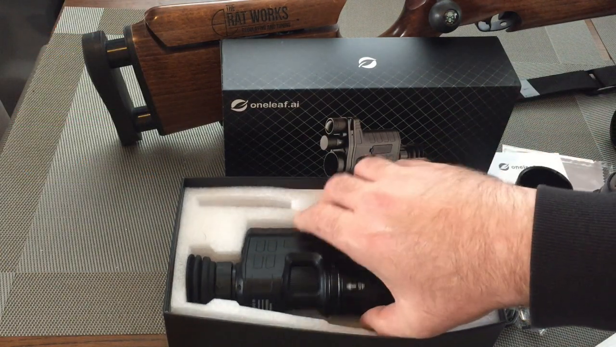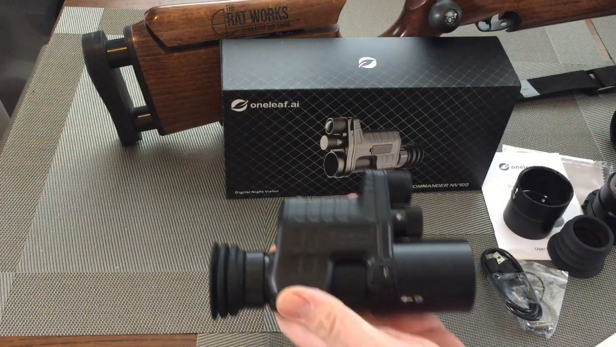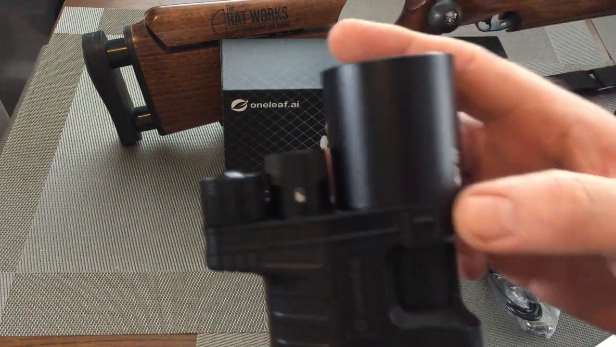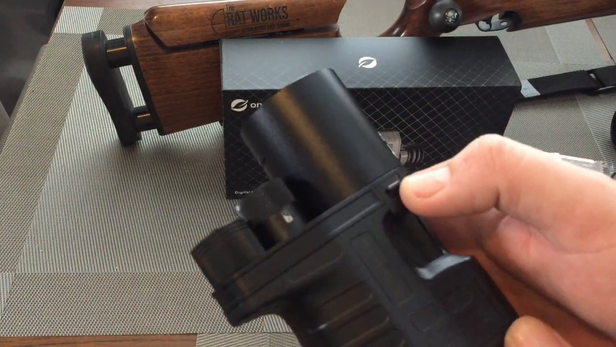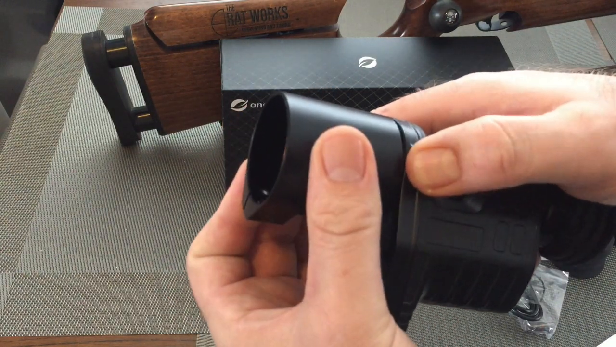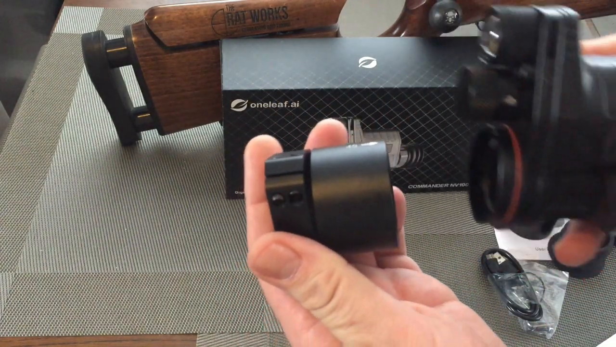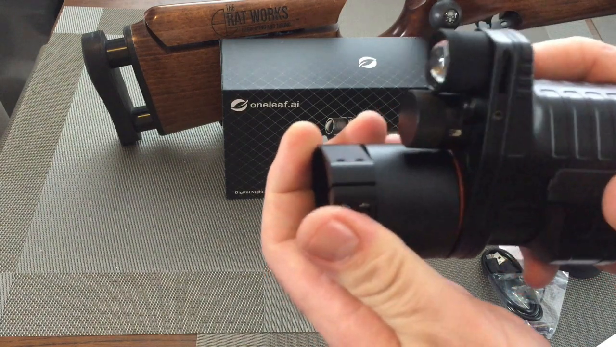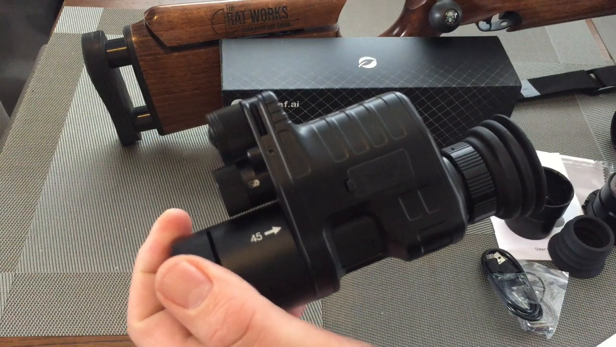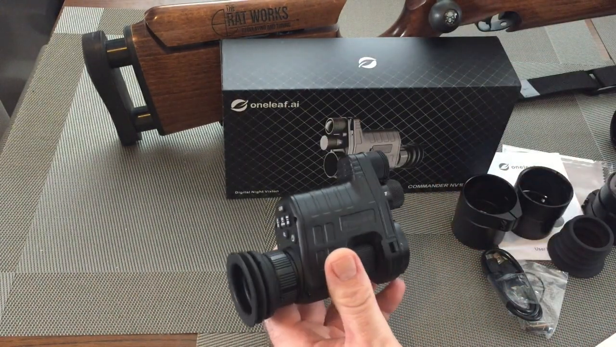Right, moving along. We'll just move that box out of the way slightly. We've got the unit itself. Now, I'm hoping you can see there's a little button there. It's a retractable button, so you pull it down towards yourself and you twist and the collar comes off. That's how you fit it to the scope. So once the collar's on the scope, you line that up, twist it, and that's how it fits to the scope. So we'll remove that and put that to one side for a minute.